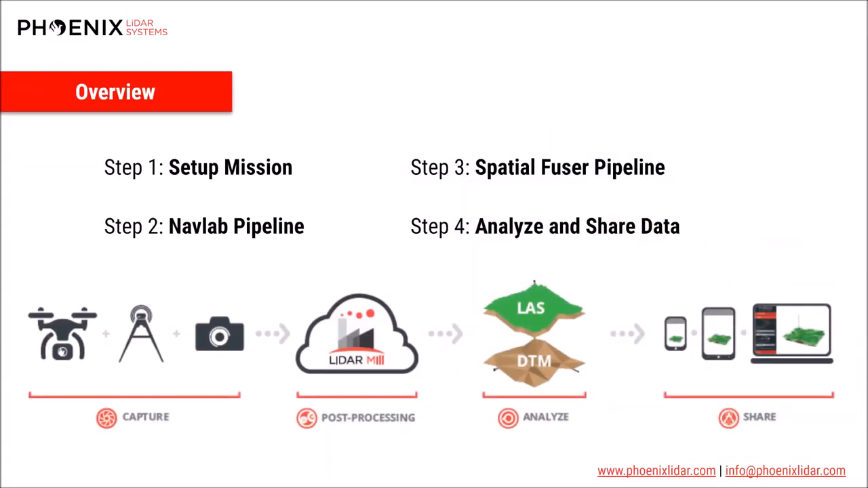There are 4 main steps to a general LiDARMill project: set up a mission, a NavLab pipeline for trajectory processing, a user pipeline for almost everything that's part of post-processing, and then retrieving and checking your data.